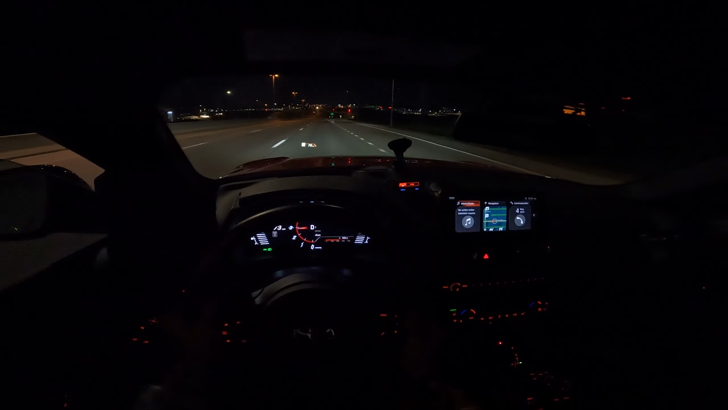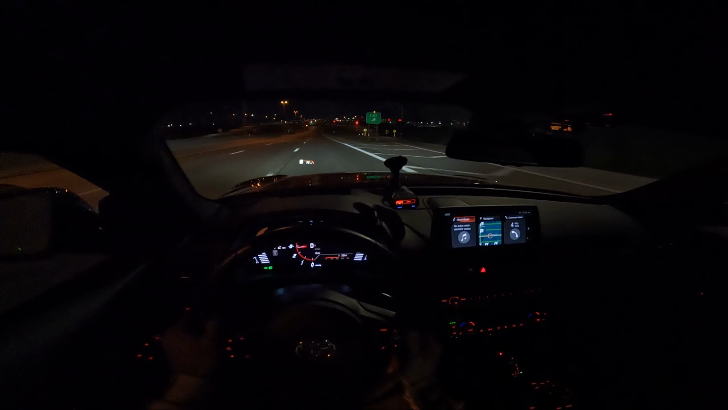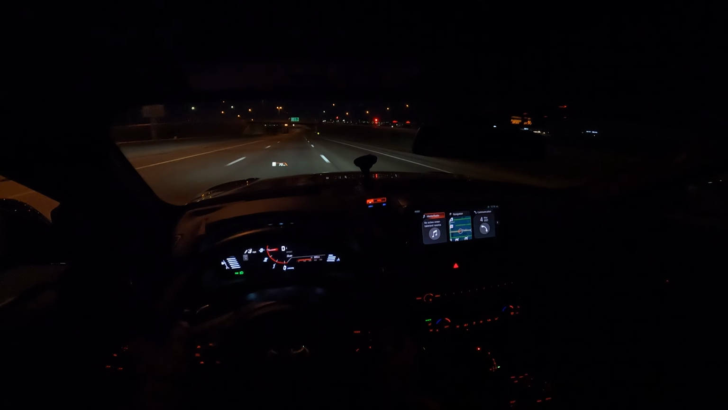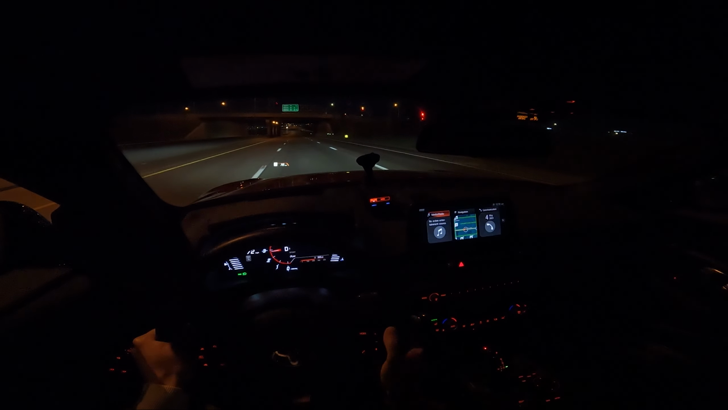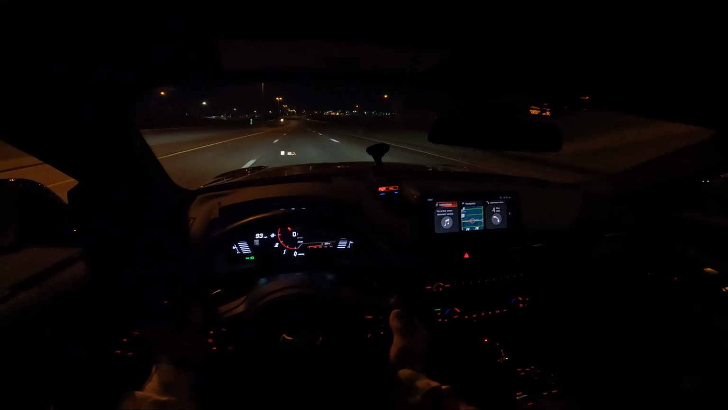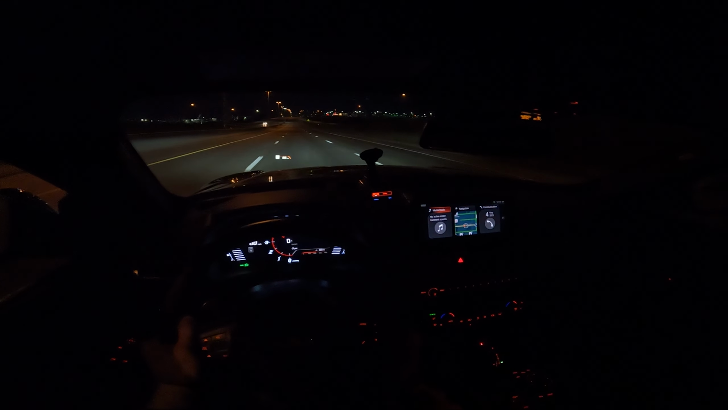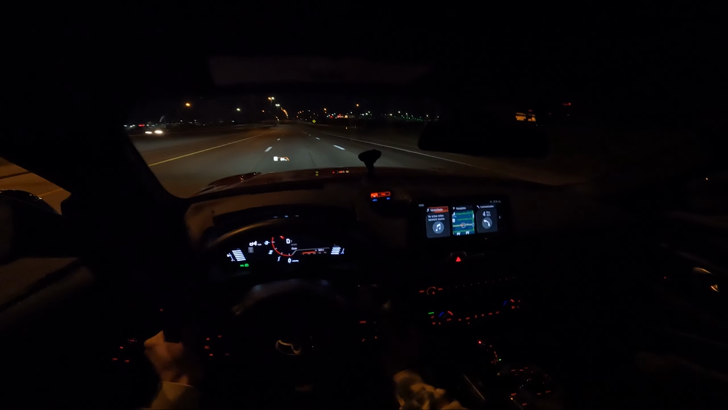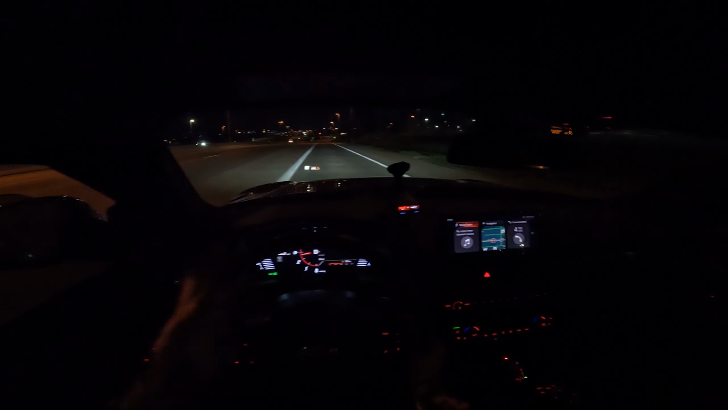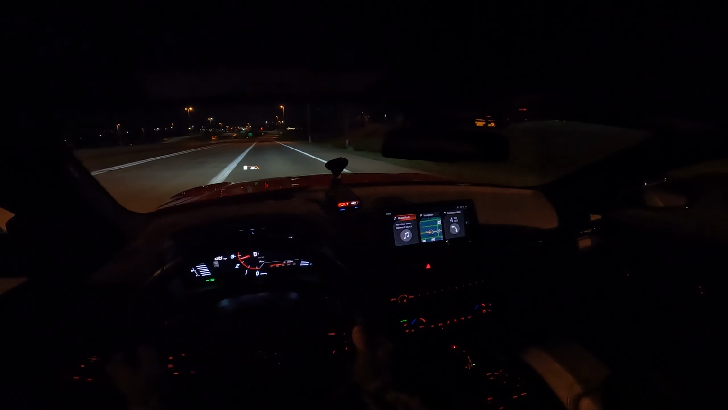So that is the wild part. But there is no one out right now. It's like midnight. Like even right there, that's the traction control light going off. I don't know if y'all can see that. We're actually gonna get off here and kind of go cruise around a little bit. I'm for real just kind of out cruising.